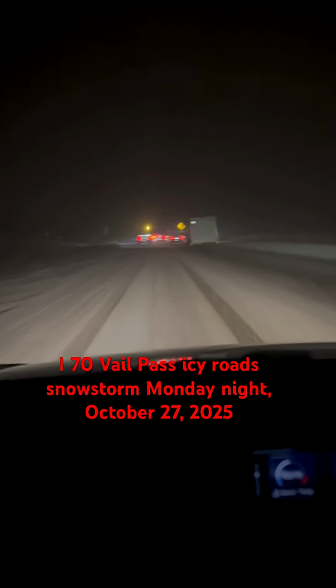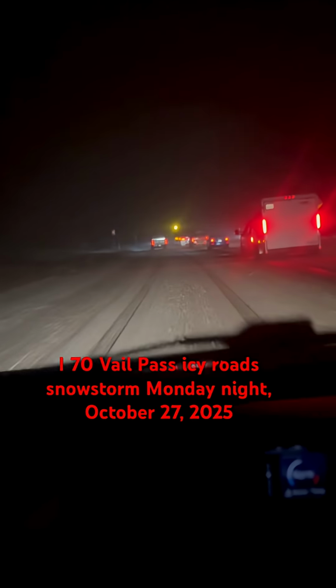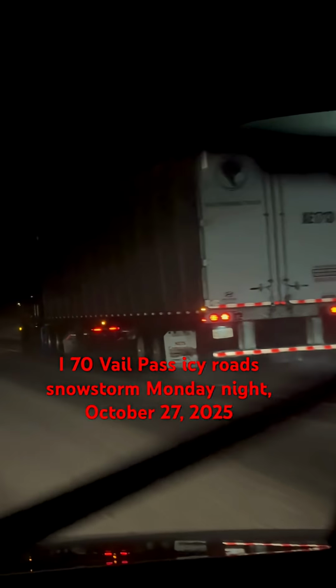Vail Pass is bad. Yeah, not as many plow trucks coming into Summit County, I-70 east, Vail Pass. Oh, I take that back. There's a plow down there. Very nice. Guy's almost driving on the shoulder.